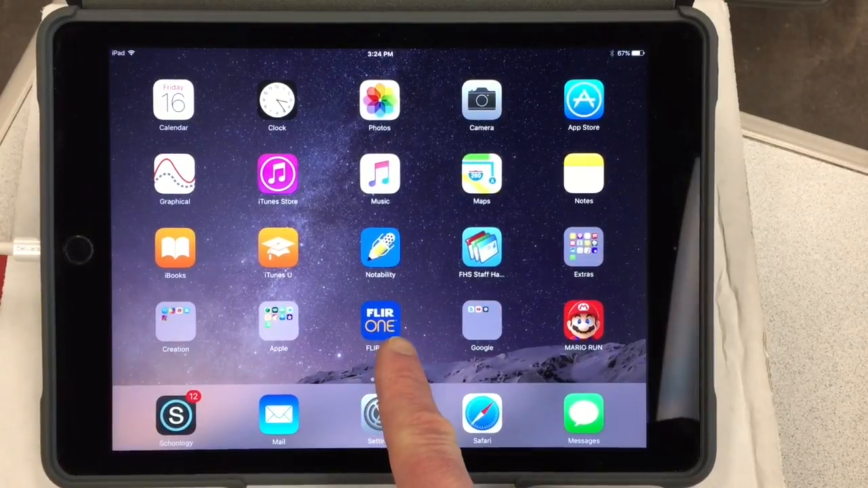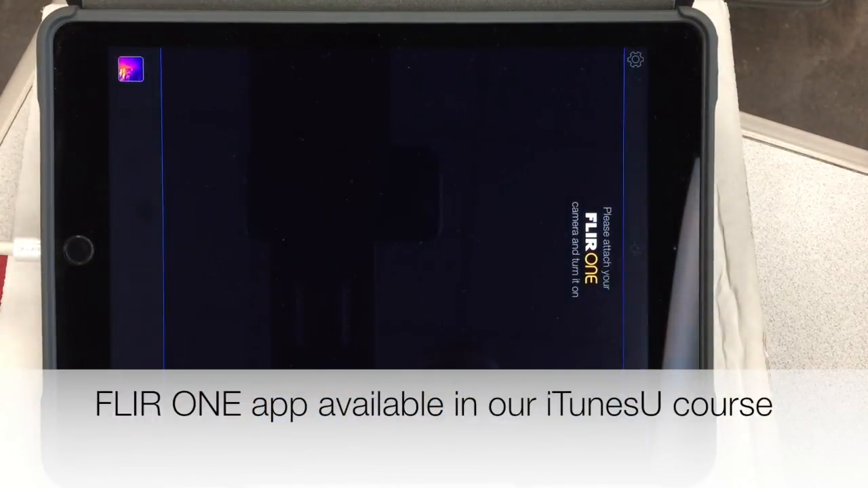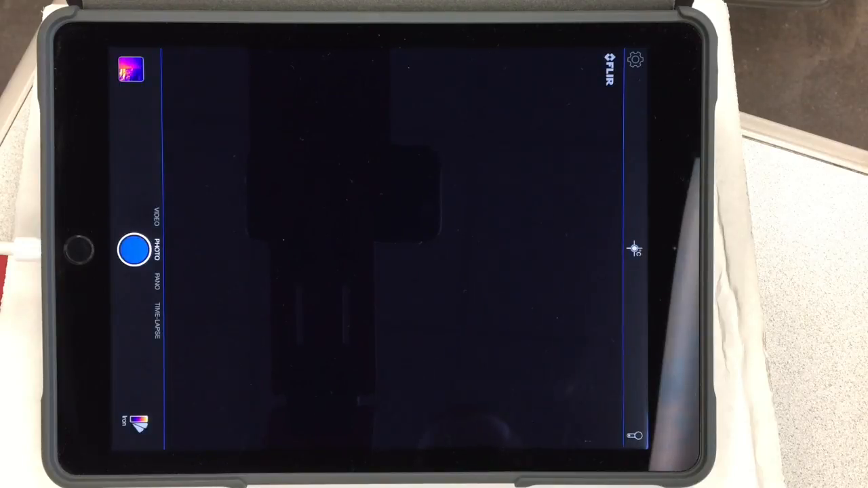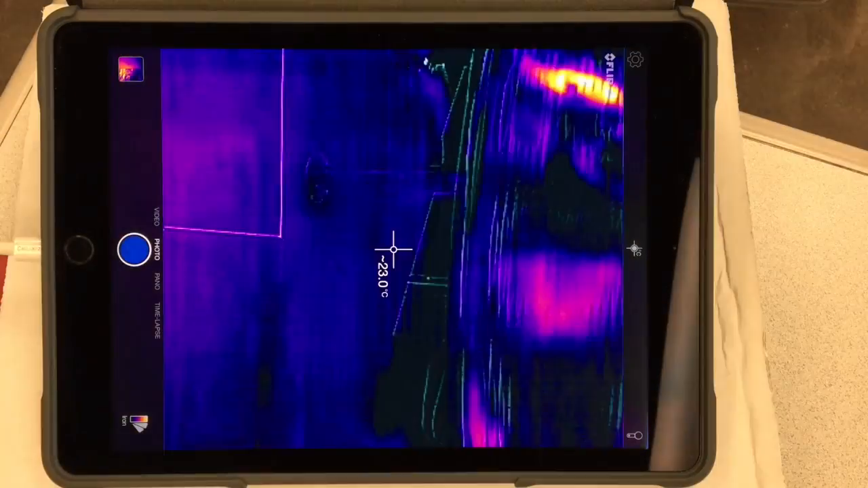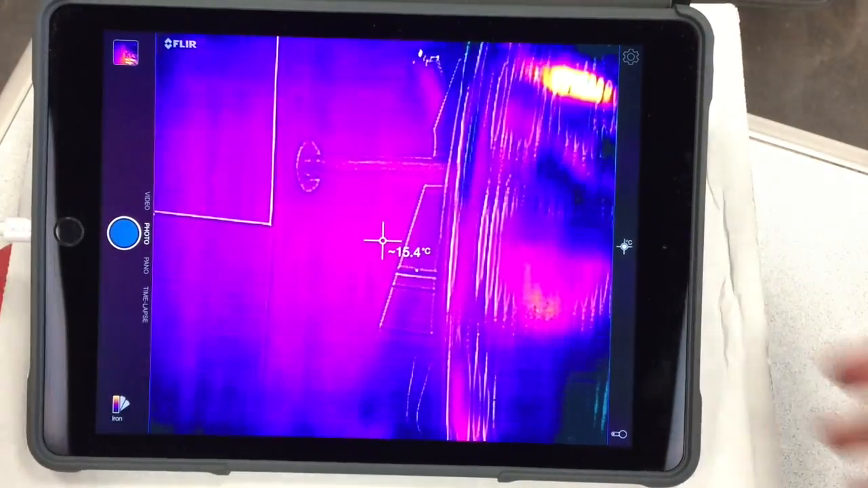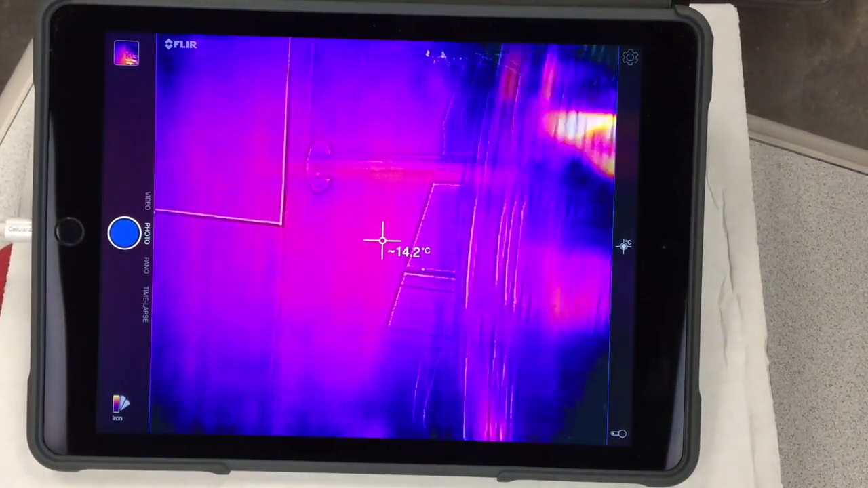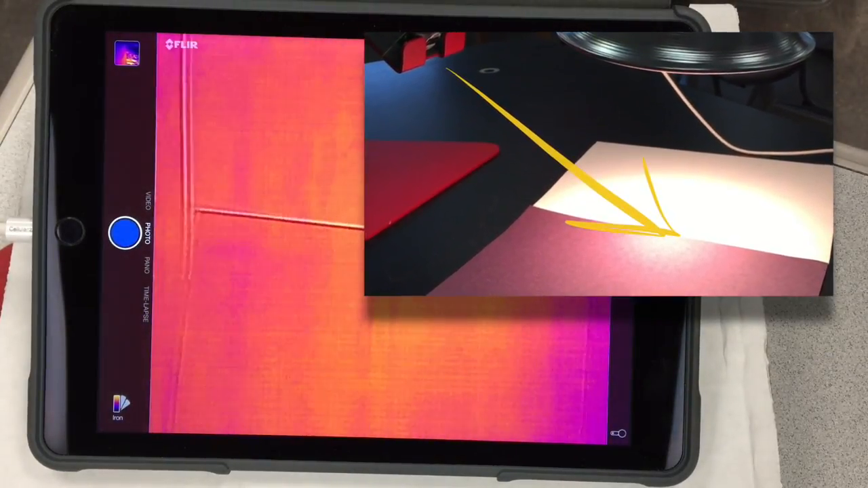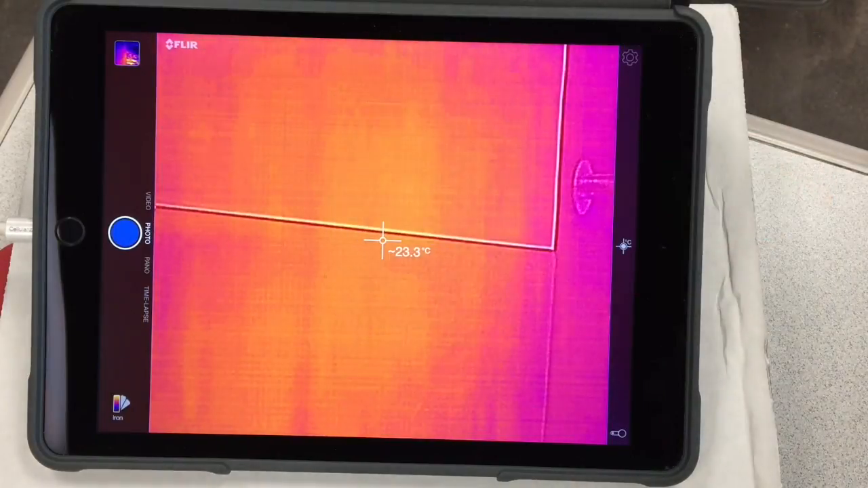On your iPad, go ahead and open up the FLIR 1 app. Looks like I need to turn the thermal sensor on, so I can hit the button on the device. Sometimes it takes a few seconds to actually connect. Okay, there we go. Alright, it looks like I need to make some adjustments on my thermal sensor to get it to aim more directly at the paper. There we go. That's better.